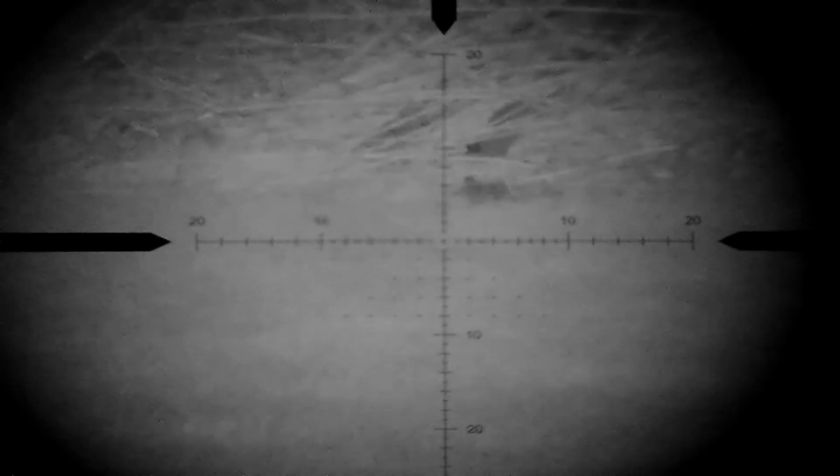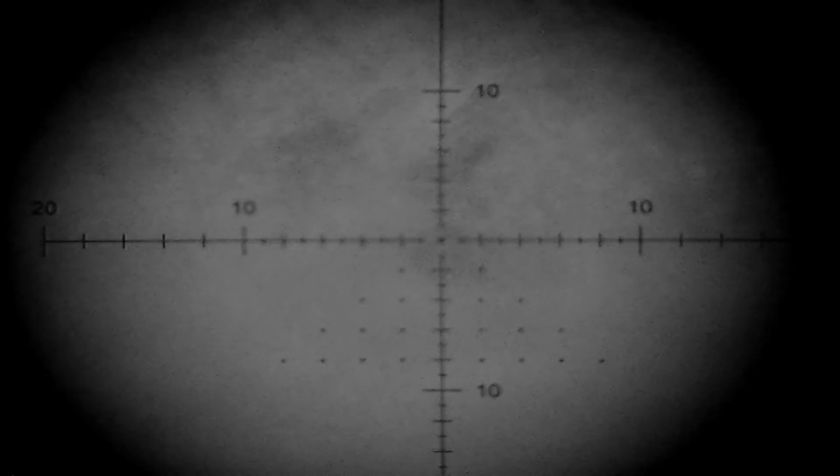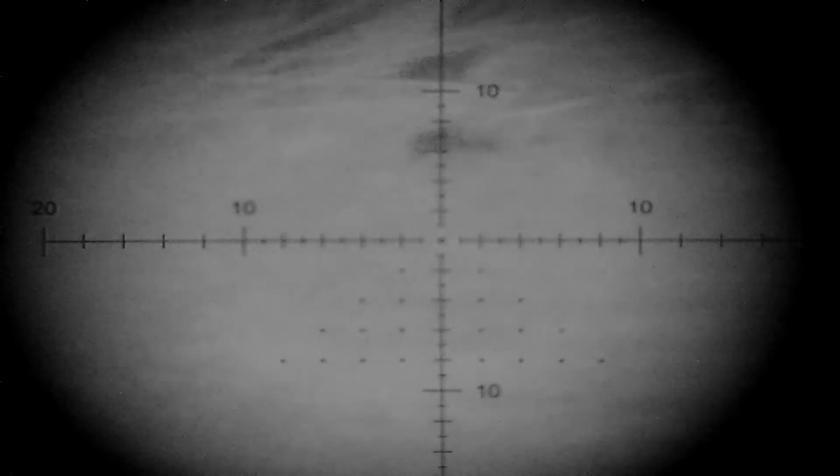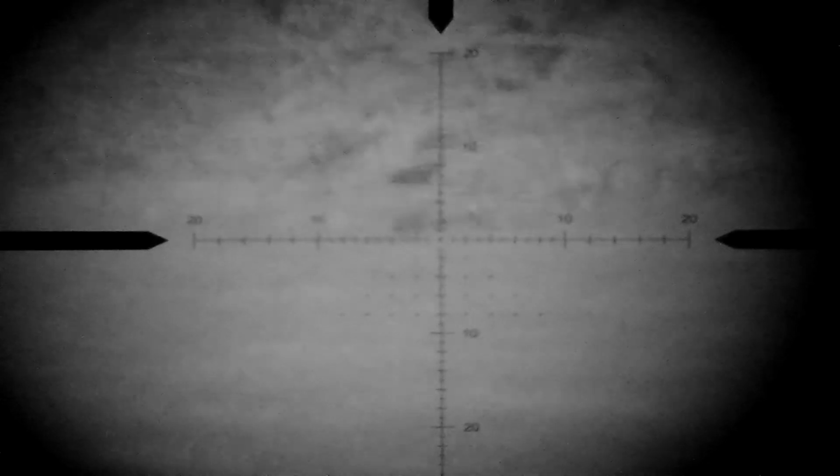I am taking body shots today, basically because it's night time. The vision through the scope isn't tremendous, so I think body shot, especially with the 17 HMR, perfectly viable, and as you can see, working out well. That rabbit has a little wiggle and expires dead on the spot again.